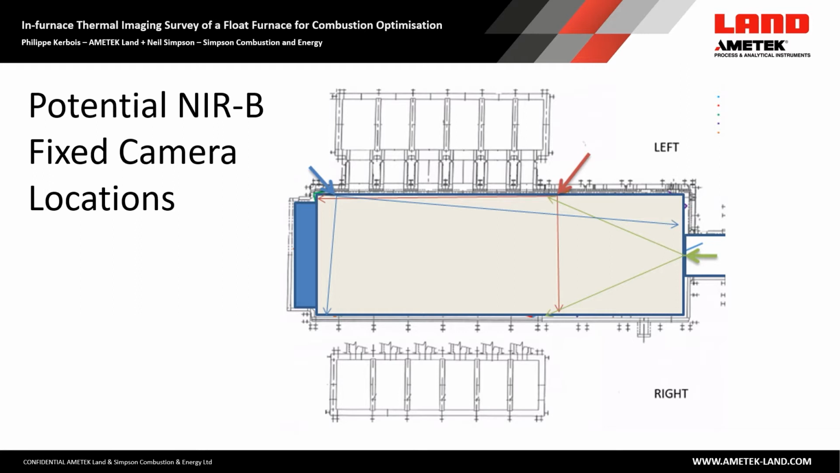we could implement such a system at 3 main locations described in the sketch, where the arrows represent the NIR-B cameras with implementation angles. Please consider that both sides are equipped. We could use imaginary port 0, which provides a very good view on ports, arch and flames, or imaginary port 7 for an improved view on flames and ports, or the bridge wall center line of the furnace. Other locations are possible, such as the traditional approach at the charging end, both sides.